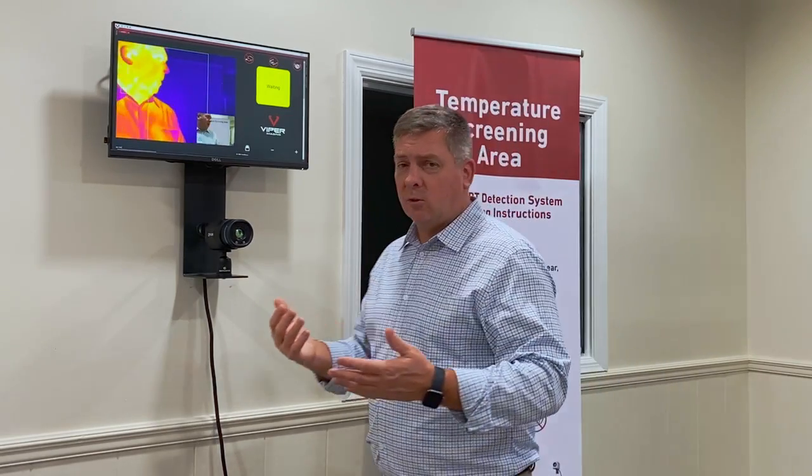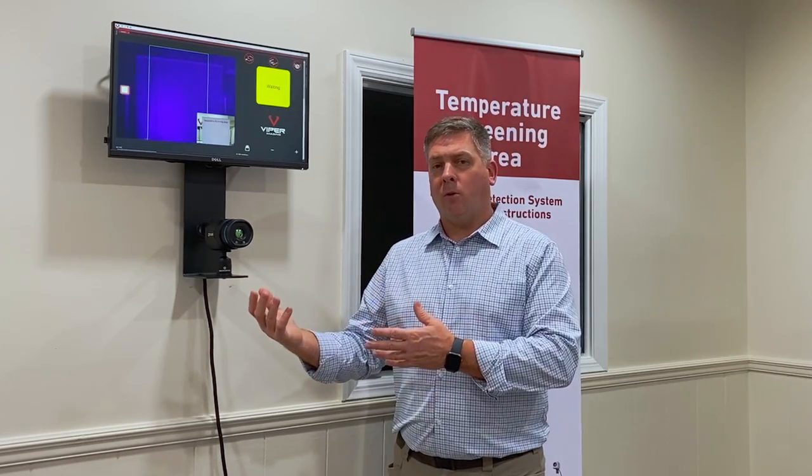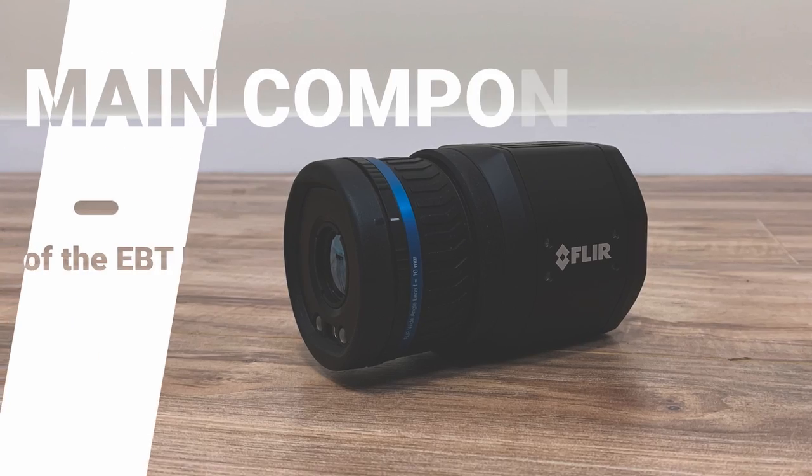There is an optional printer system that you can get with this, as well as some optional access control systems if you needed to add that to it at a later date.